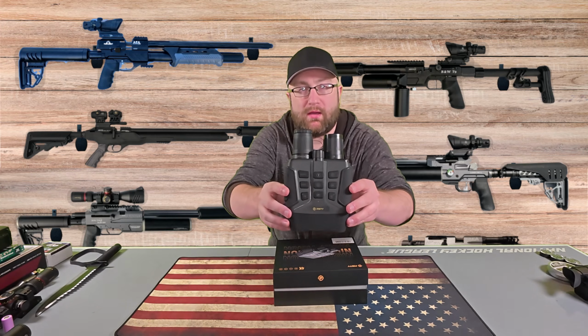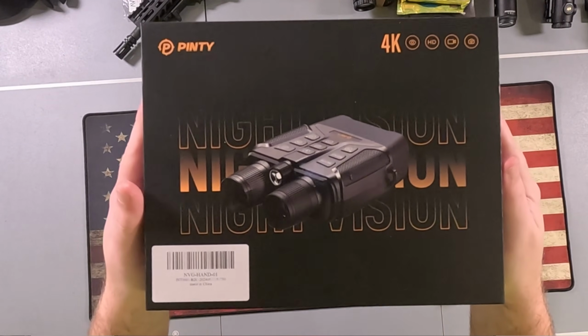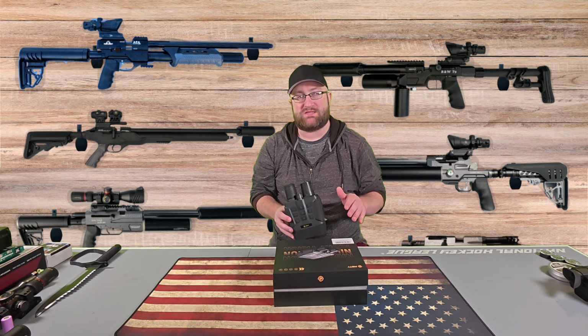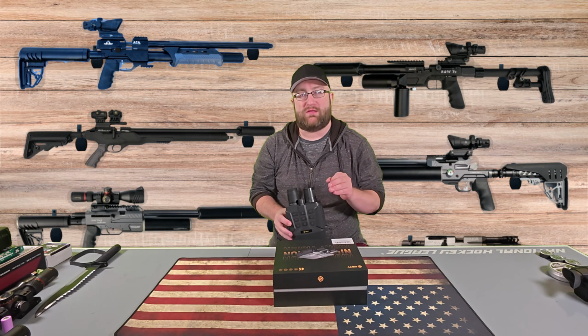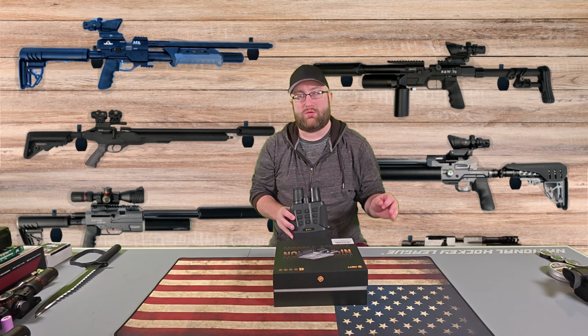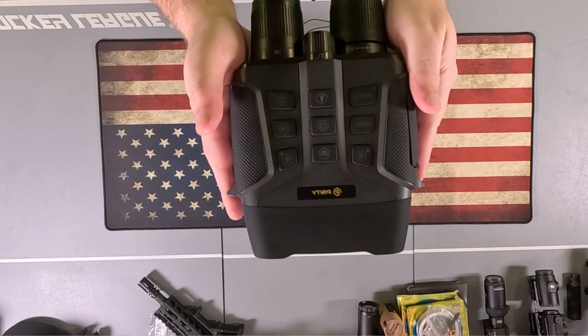We're going to be reviewing a pair of their night vision goggles. This is going to be another nighttime range shoot video, but today I wanted to start off. I got a gun that I want to sight in. We'll bring that out in a minute. We're going to do that during the daytime, see how these look during the day, and then once that's done, we'll do a second half of the video. Will be nighttime footage with these night vision goggles.